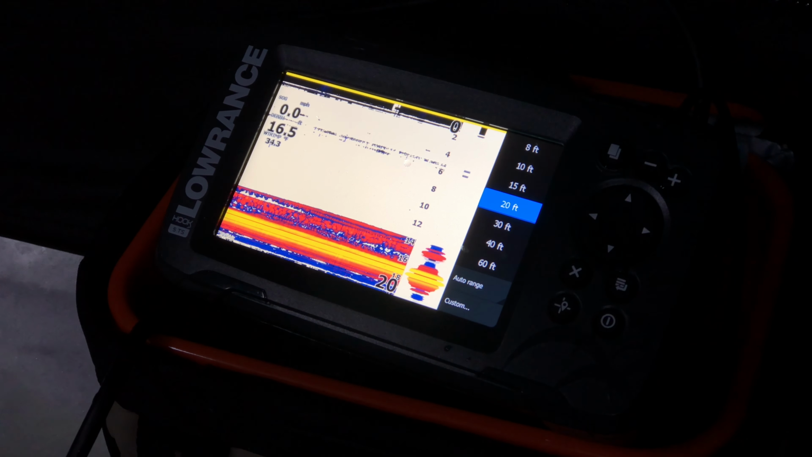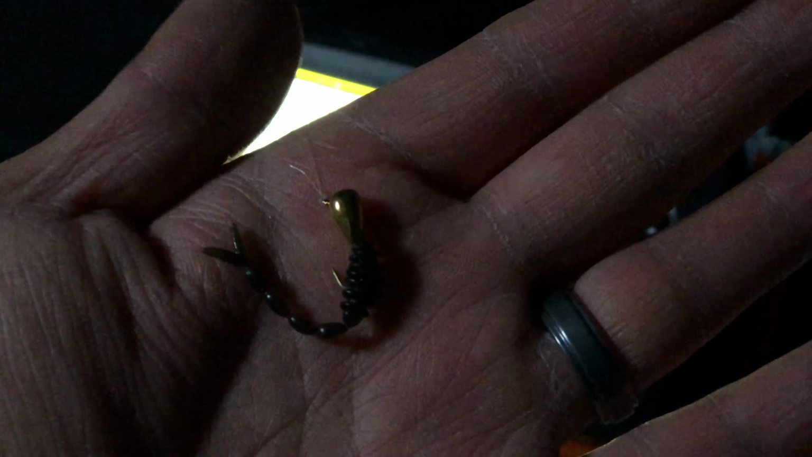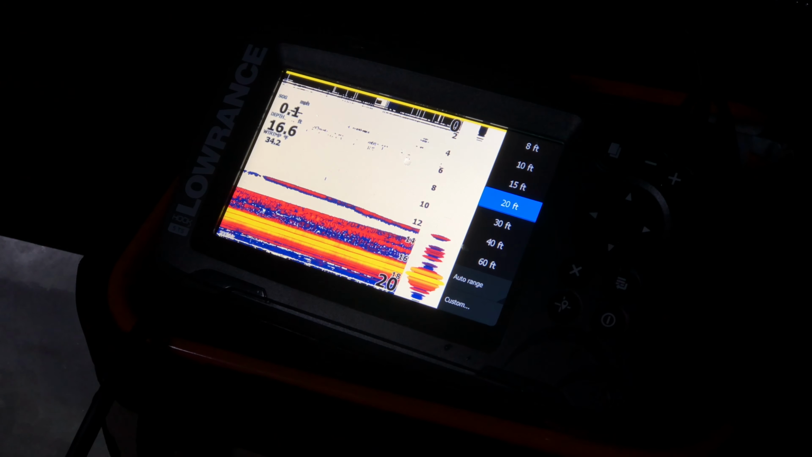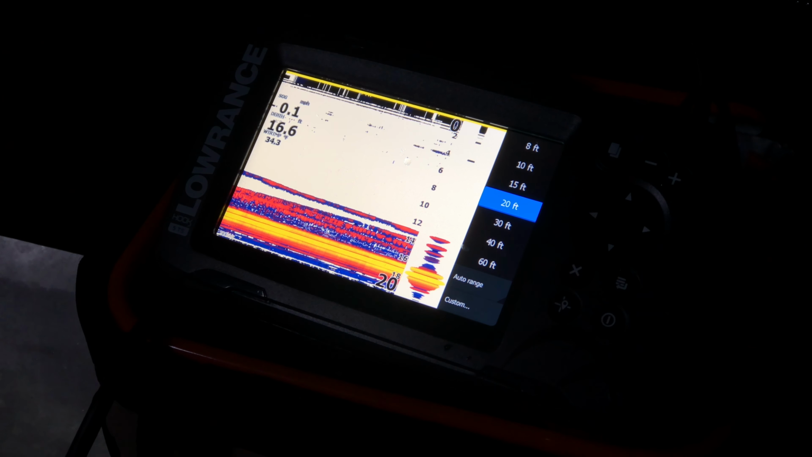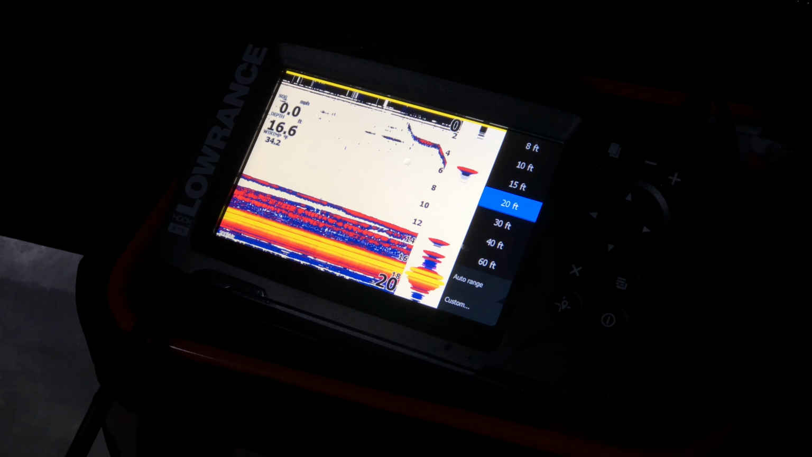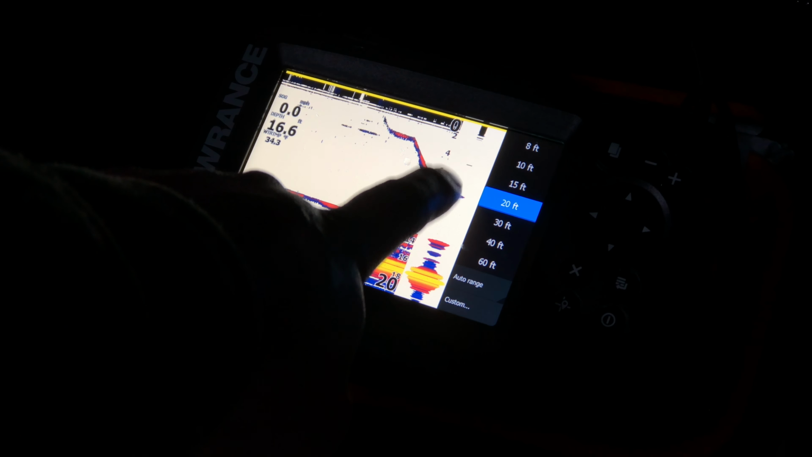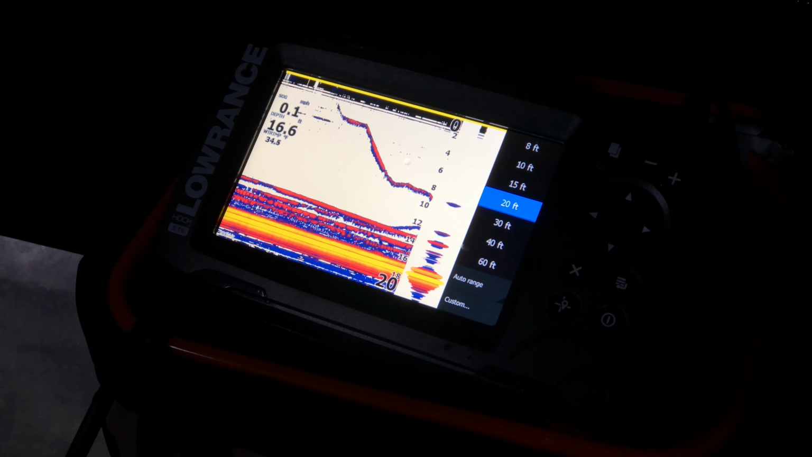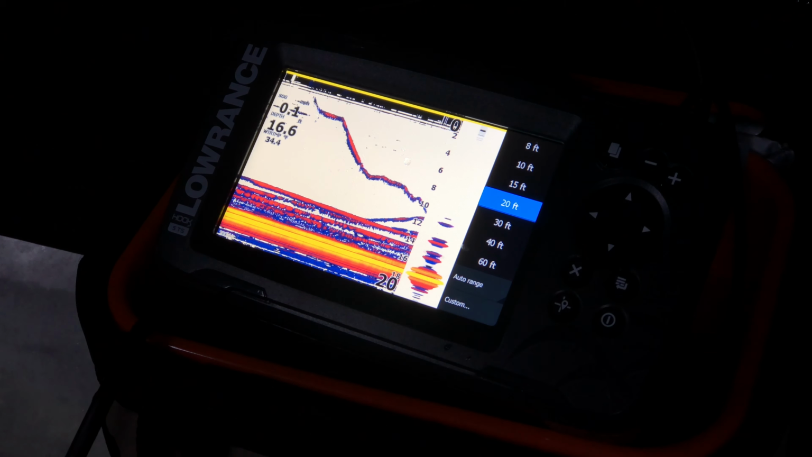I got 2 rods here with me. I'm gonna start off with this tungsten with this little bug here, and we'll see what happens. Look at all the fish down there, 12 feet. So you should see my lure start falling down. And there it is. You see my lure dropping? That's my lure right there dropping down to the fish. And here comes the fish already. Fish is coming up to check it out.